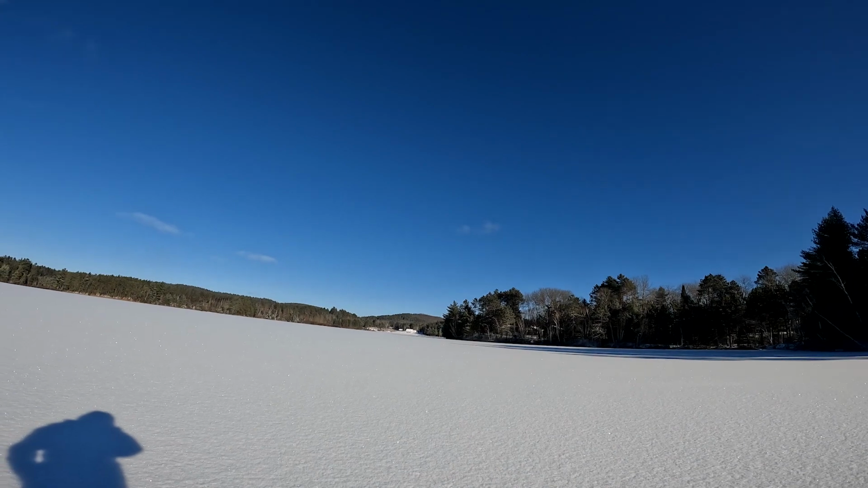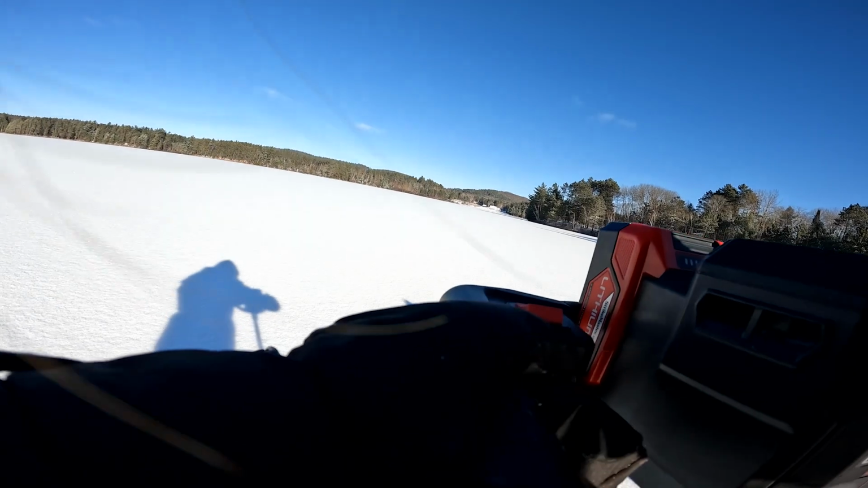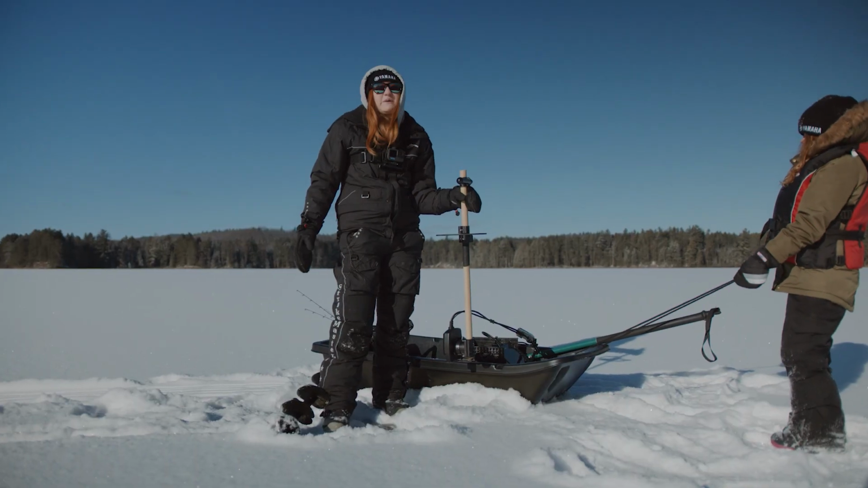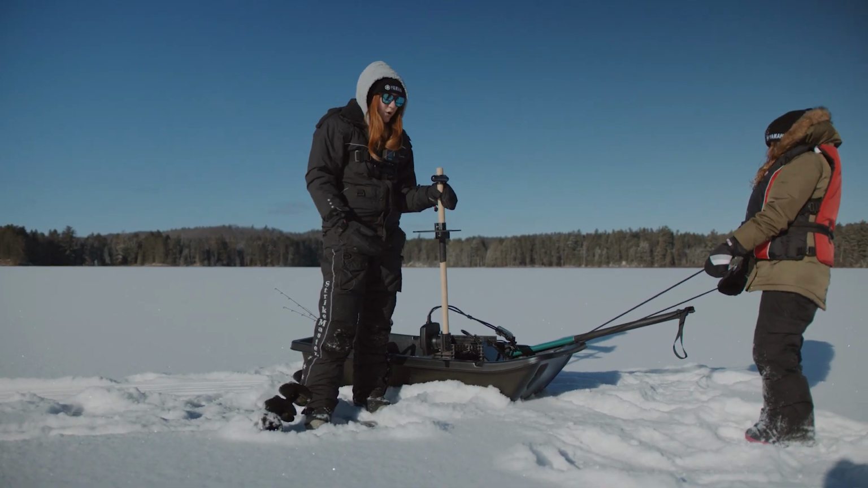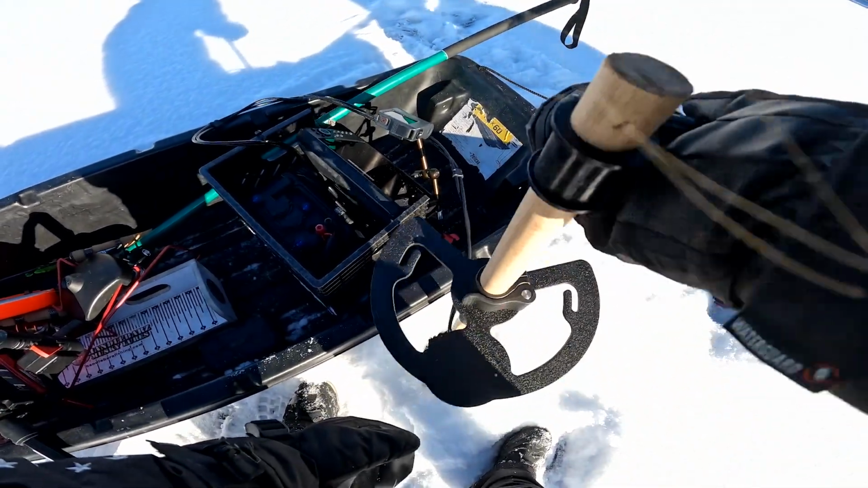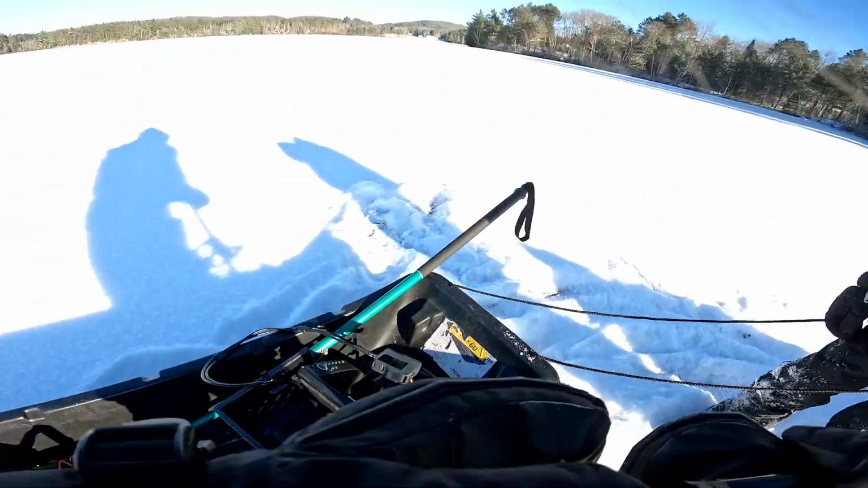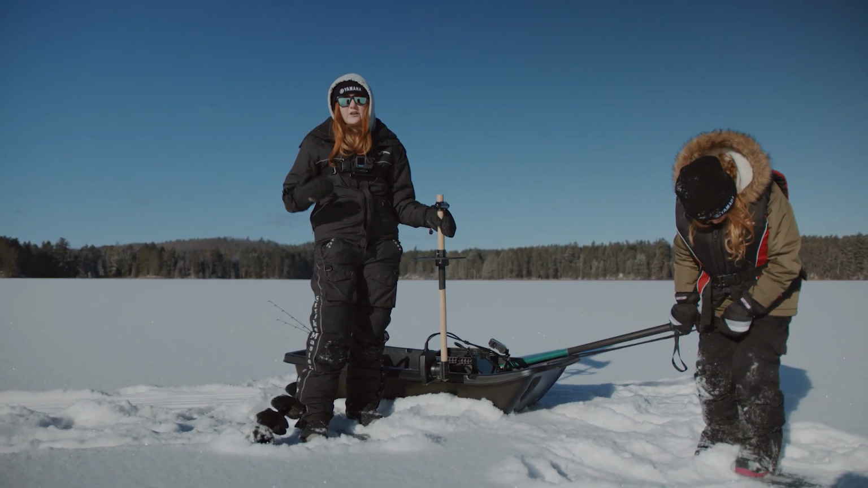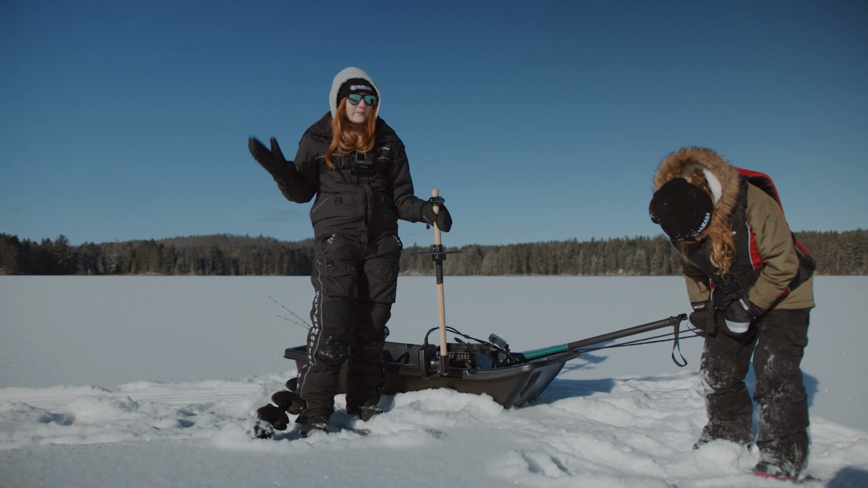Way down, baby! So right off the bat, we have drilled a hole, and our Mega Live imaging transducer does not fit in the 6 inches, so we are going to have to drill 2 holes side by side so that it fits and we can see if there are fish here and what the depth is.